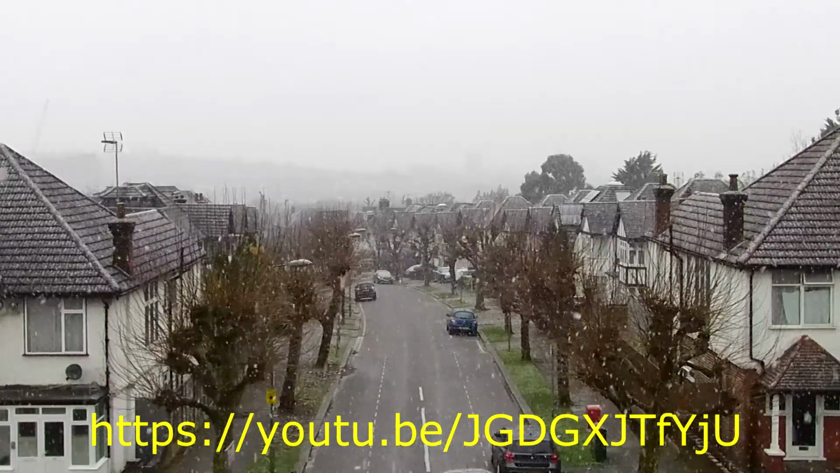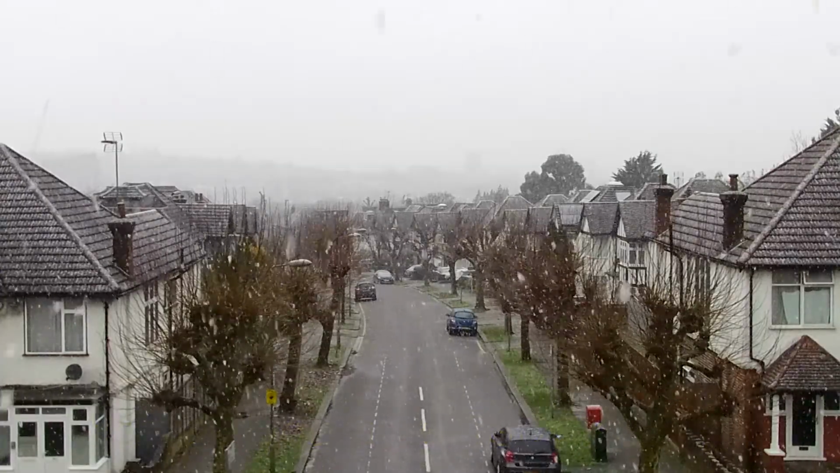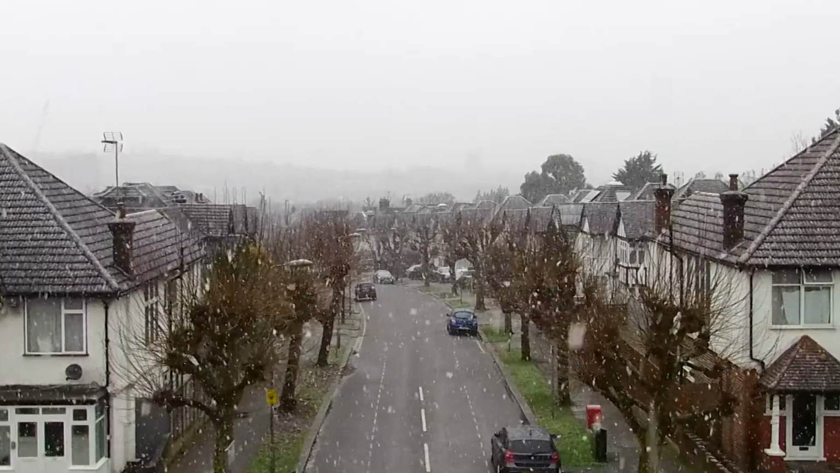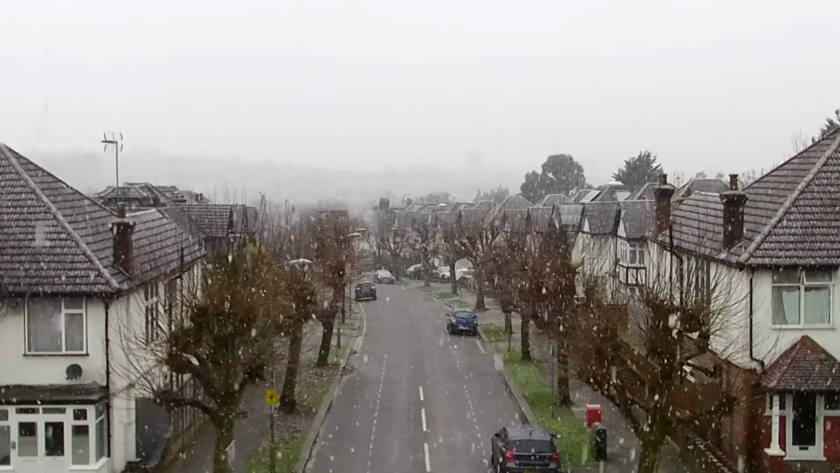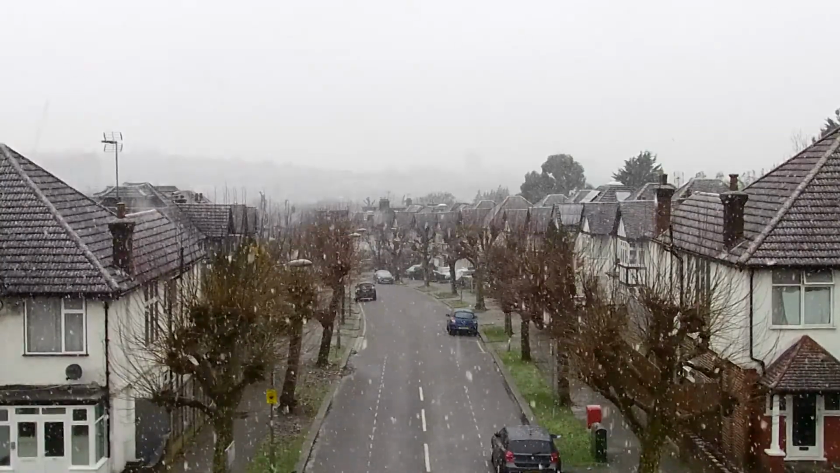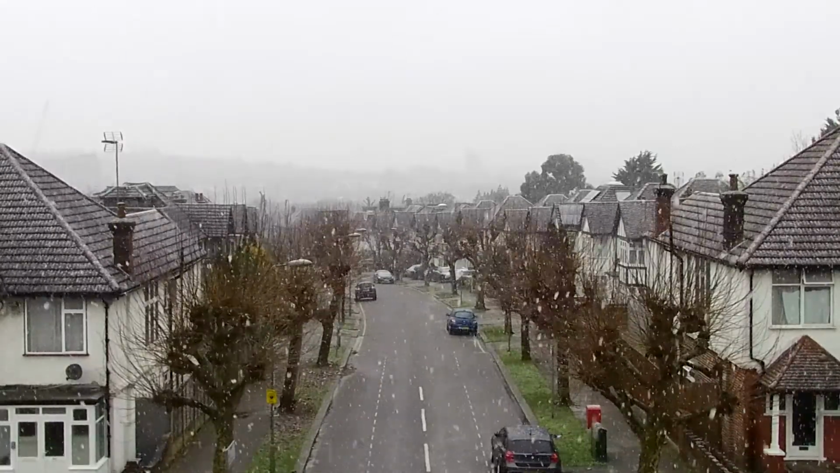But yes, this is the weather in London. It's not really settling because it's too warm, but still it's a nice change in London. We get a bit of snow in the winter occasionally for a day or so, and then it goes away again, and that's it. Usually that's typical. This is the second time this winter we've had a bit, so there you go.